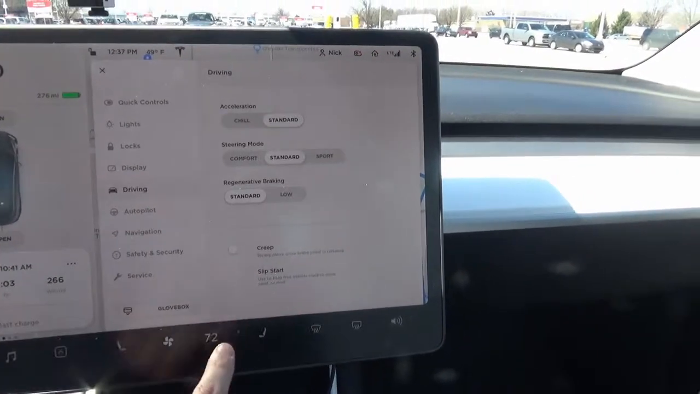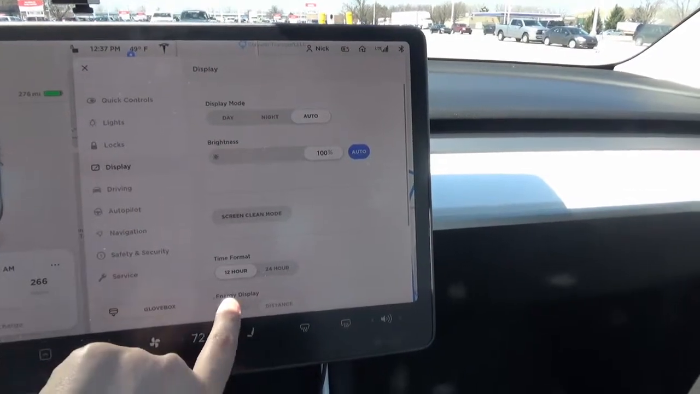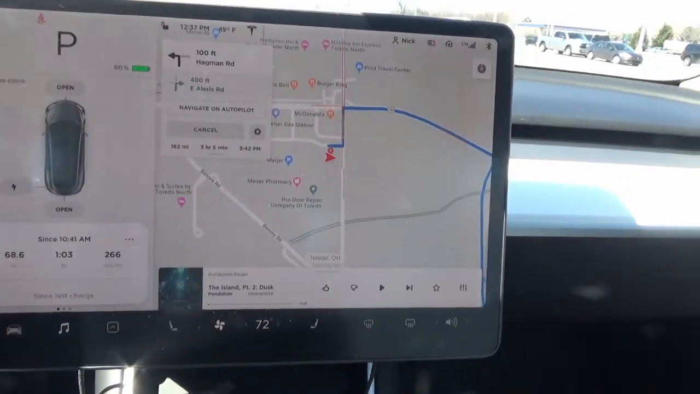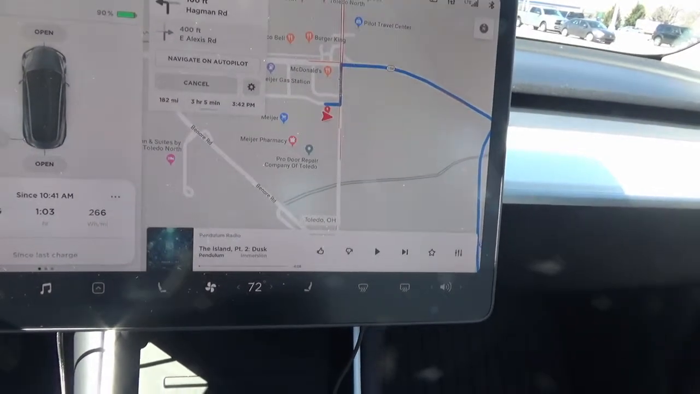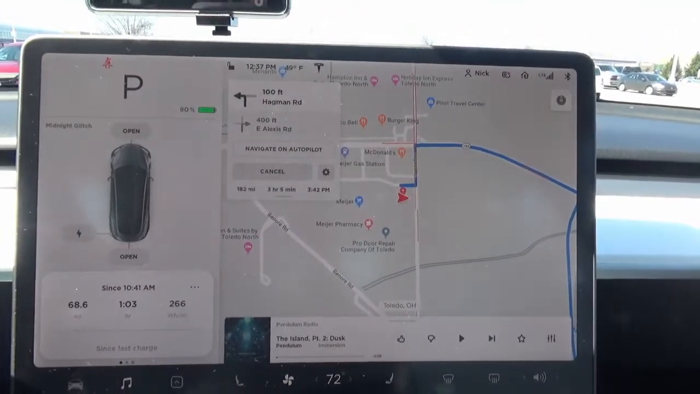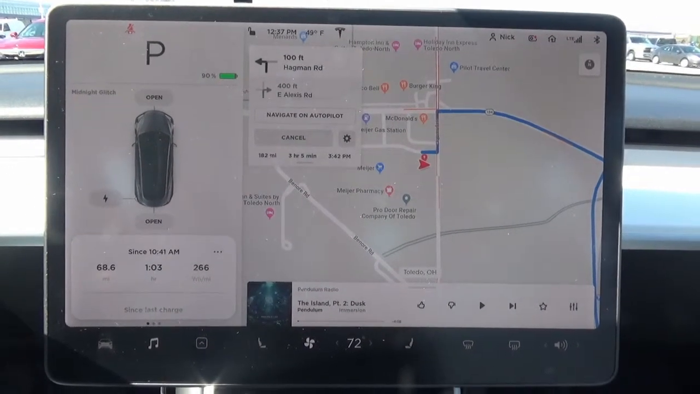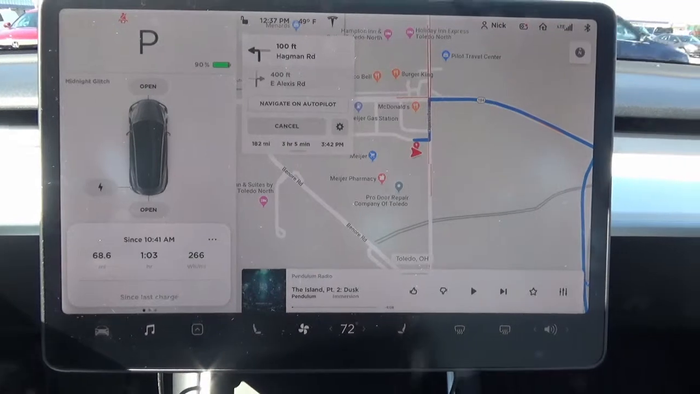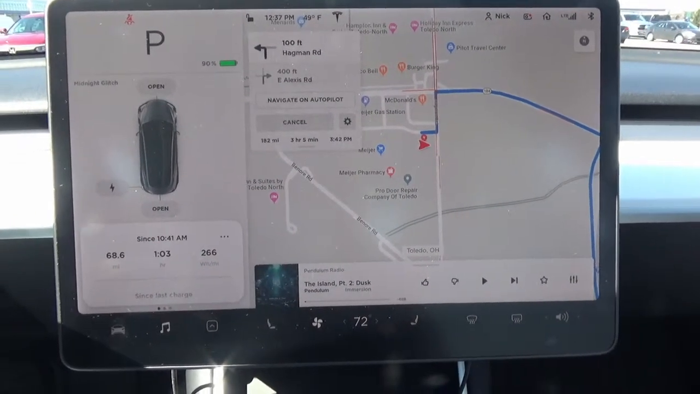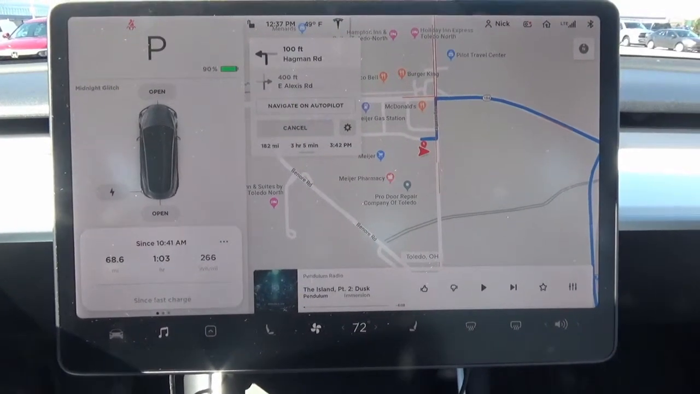Anyway, set this back to percentage because that's what I'm used to now. But 90%, it's saying 182 miles. 90% on the battery, 182 miles to get home from here in about 3 hours and 5 minutes. So it'll be just before 4 o'clock. We'll see. I'll probably run into traffic in Columbus.